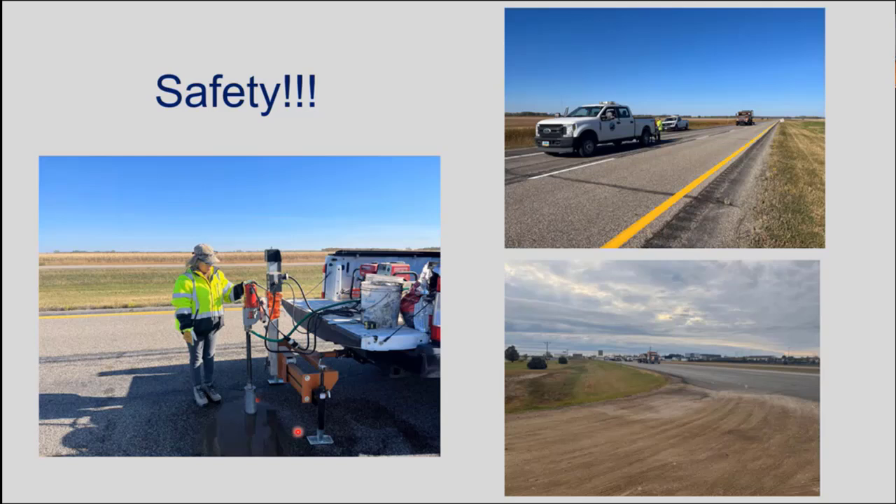So with all our applications and benefits, I think safety has to rank right up there at the top. If Arlene and I were to go out and do coring across the whole section here, it would take us up to 3 days. And we're exposed to ongoing traffic, and we all know what that's like out there.